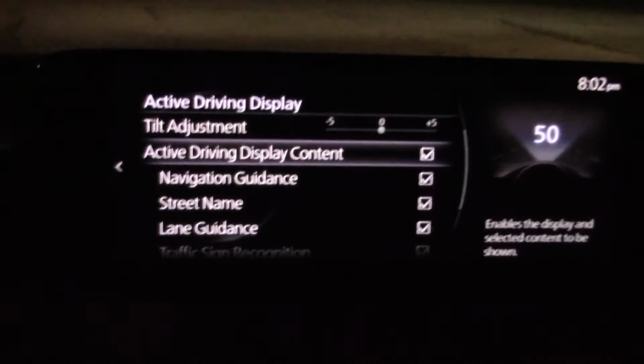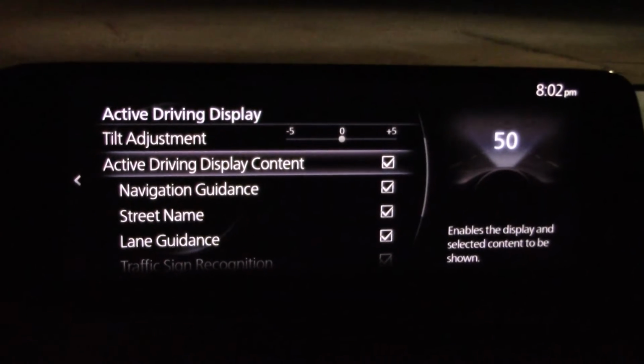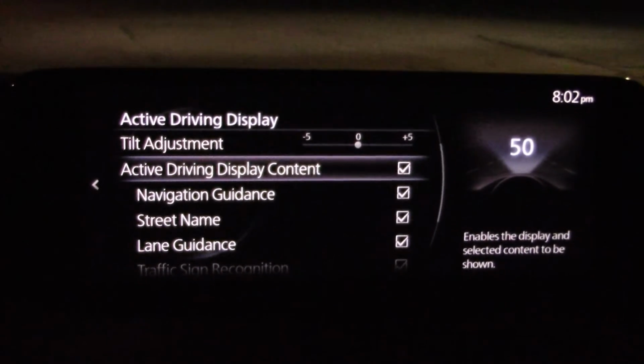Number two, in all the previous Mazdas I've driven, we had the head-up display that gives information reflecting into the windshield, and on those you can only turn them off temporarily by going into the info screen. So the problem is, you turn the car back on and it's right back on again. You cannot turn these things off permanently, which means if you want to cut it off, you have to stick a sock down the hole or a black hat or something like that.